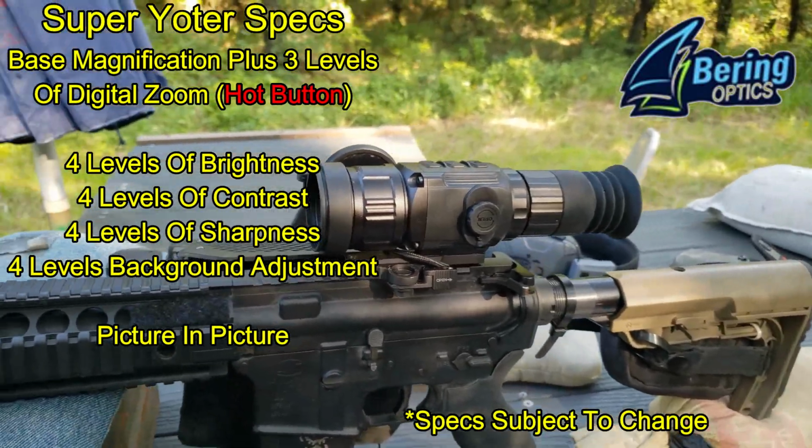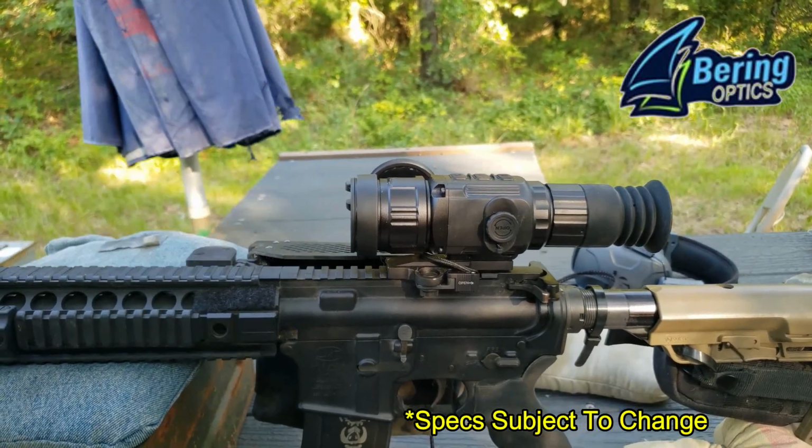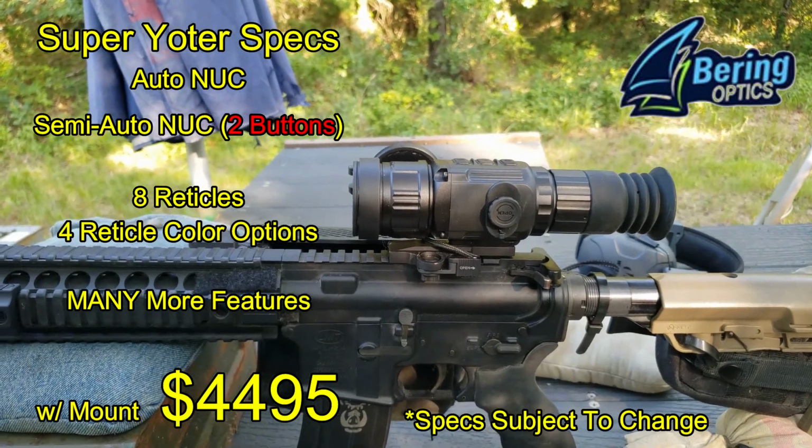Here are just some of the specs of the scope, most of which are the specs that I like, but it has many more than the ones that I'm listing here. So what's the first thing we're going to do? We're going to take it to the range.